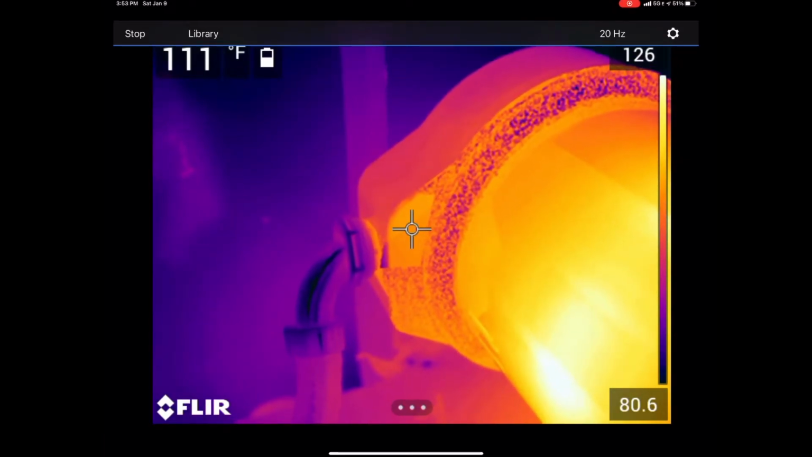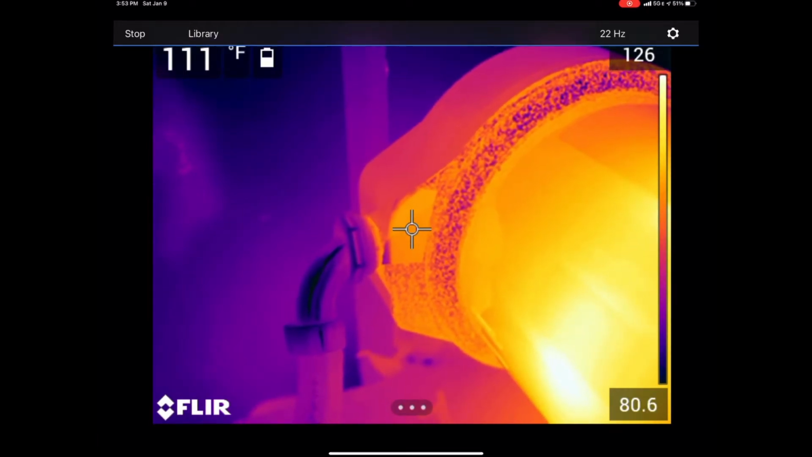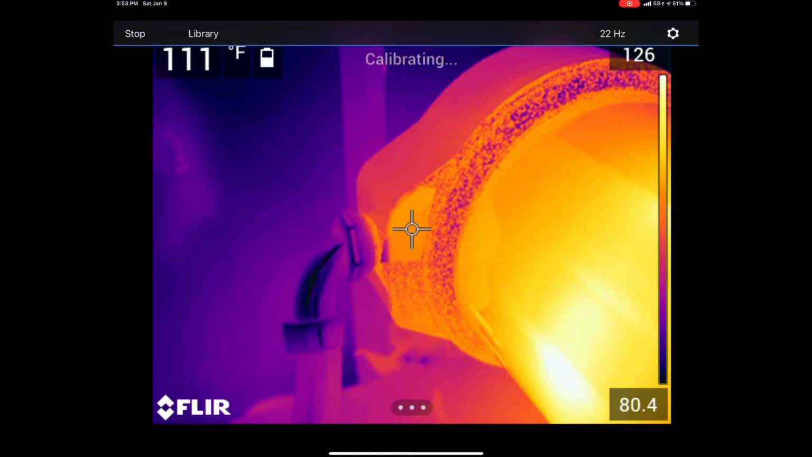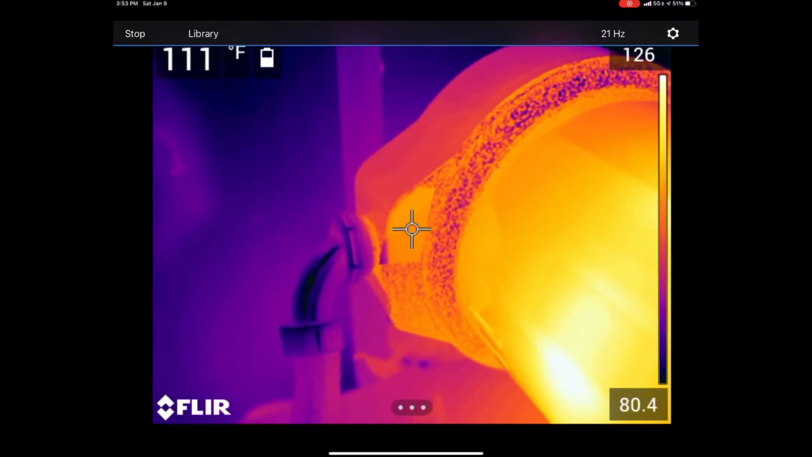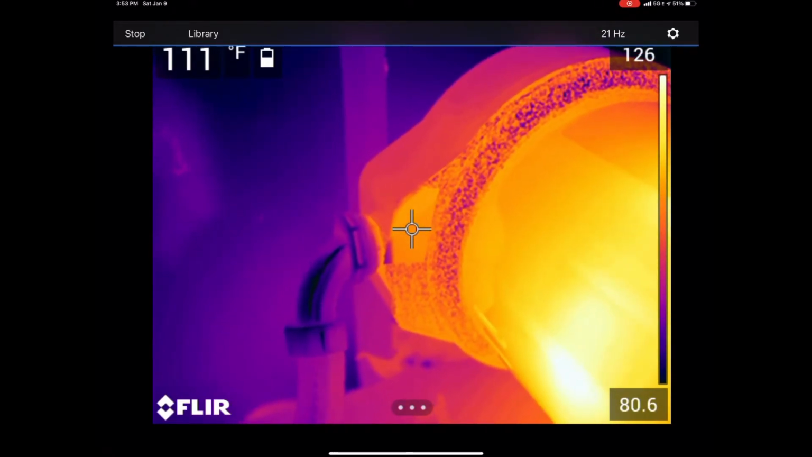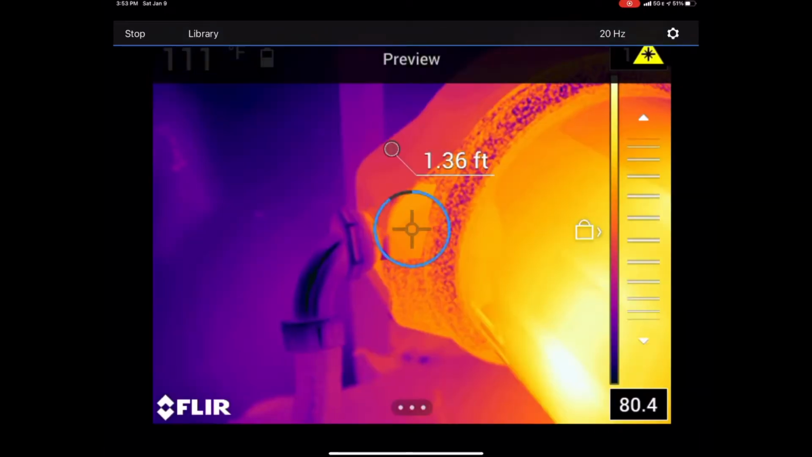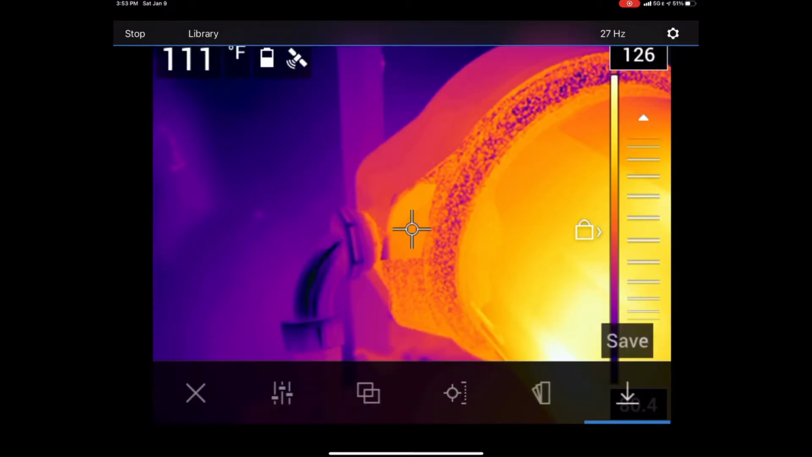We filled our full crosshair. We got everything focused in. We're going to do a non-uniform correction, also known as a NUC. That was the calibration that you just saw. And we're going to go ahead and take a photo. Perfect. So now that we've got that photo, let's go ahead and jump into FLIR Tools.